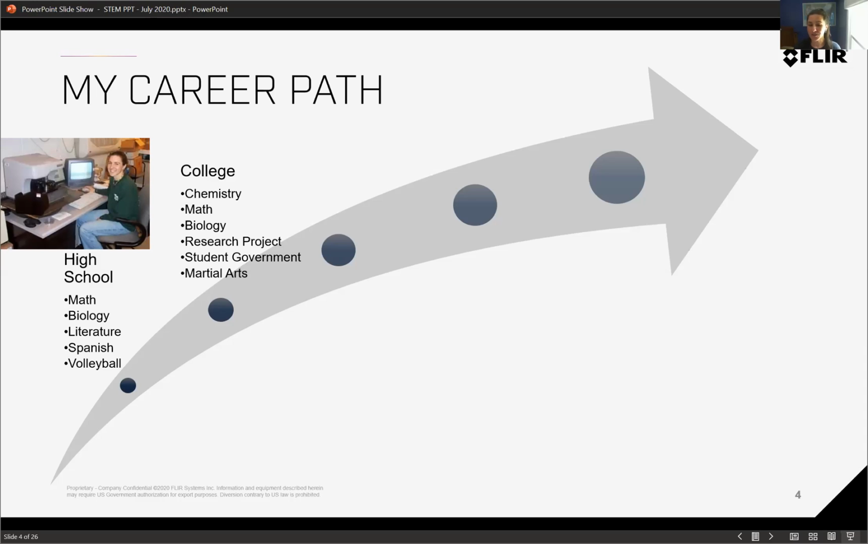And then I was also really big into martial arts. Again, this is just a way for me to have something outside of the classroom that I could engage my body and sort of give my mind a break. And this is often when you finally solve that really hard homework problem, is when you stop focusing on it and stop thinking about it for a minute.